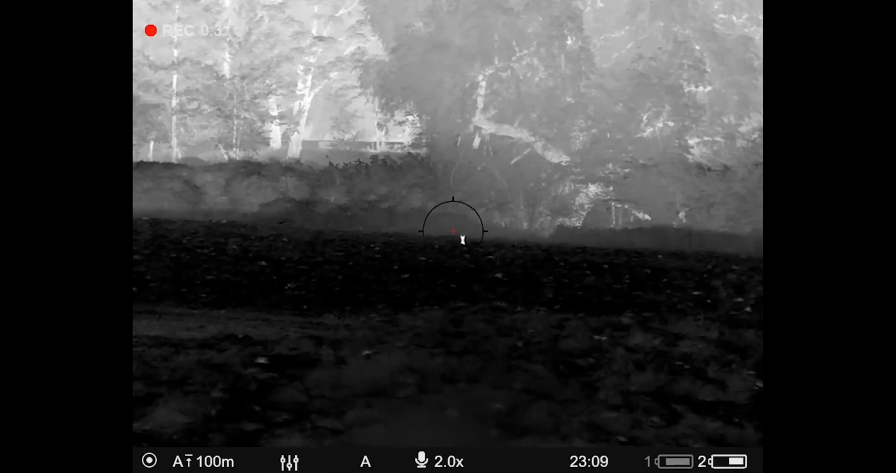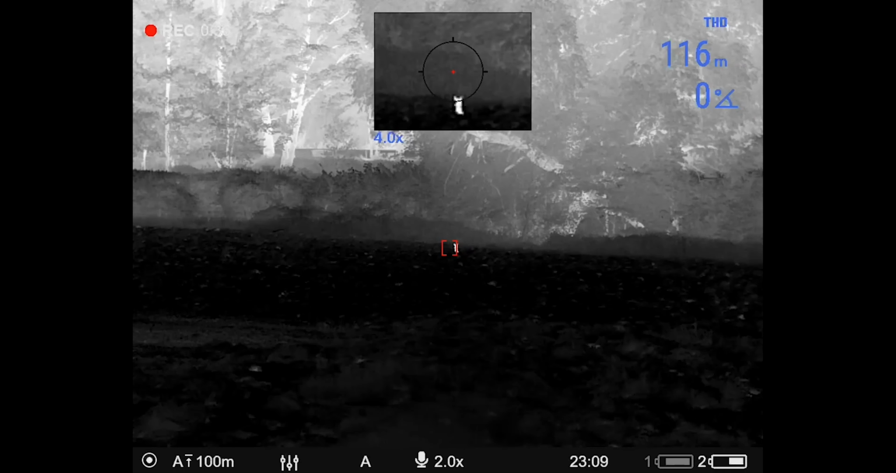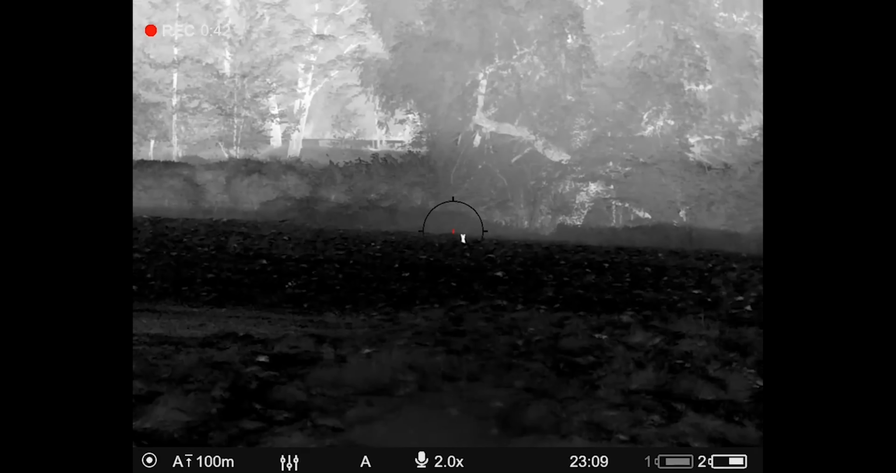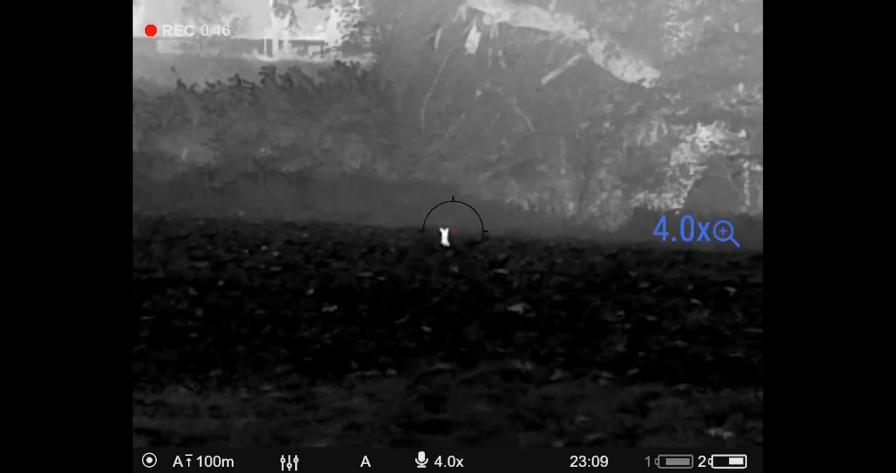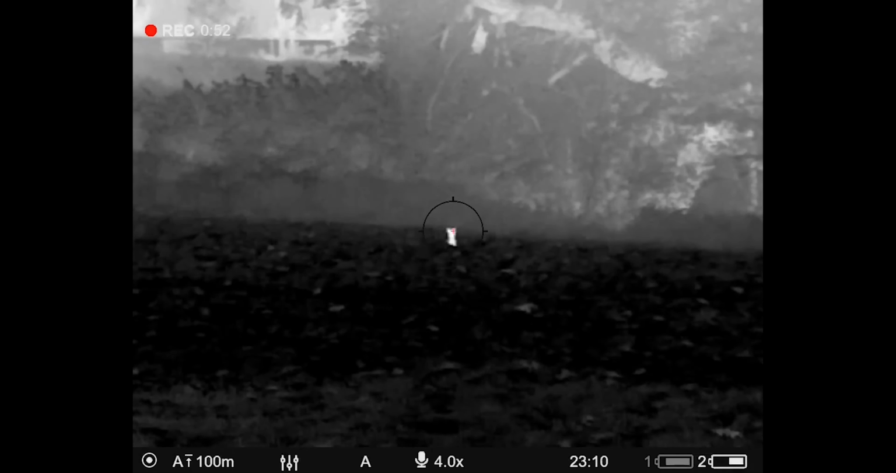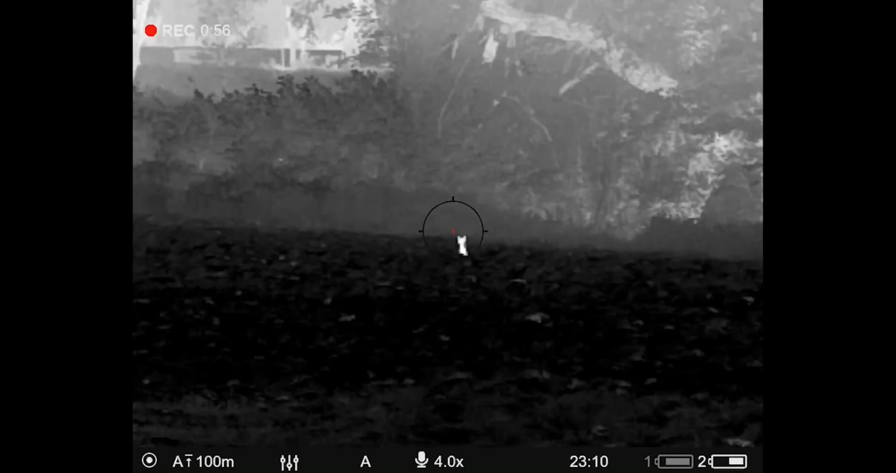So essentially, I just set up, but she heard the rifle, or part of the setup she heard, and she just watched me and watched me and watched me. I thought I'd film it and try and progress it and then try and get out. But no, she wasn't having it, so she didn't move. But the backstop was safe, bang on, 104 meters, I think. I dispatched her, and that was done.